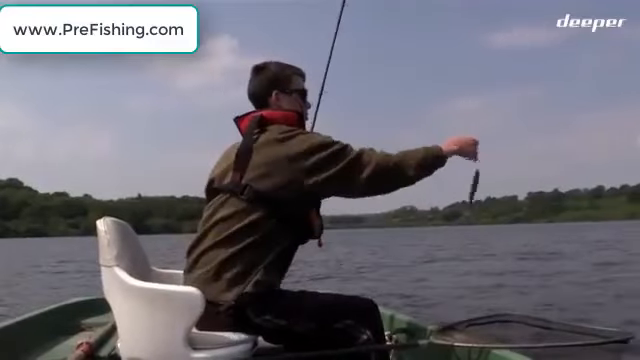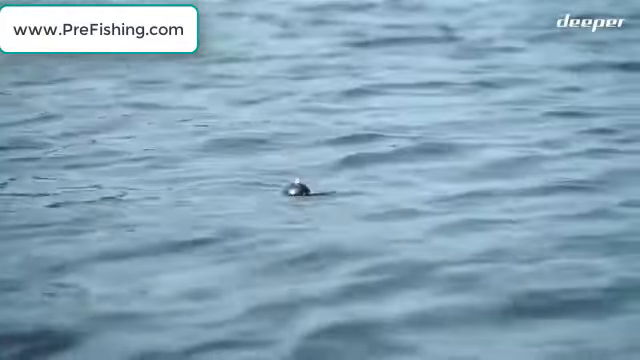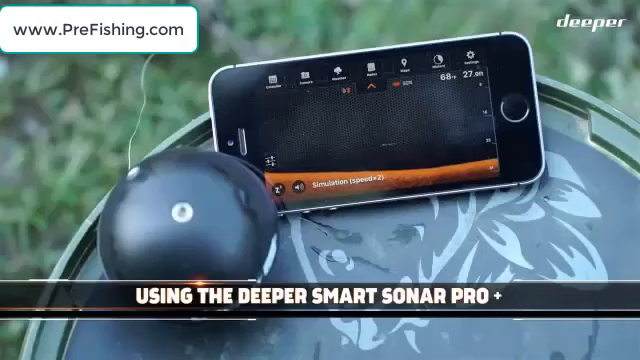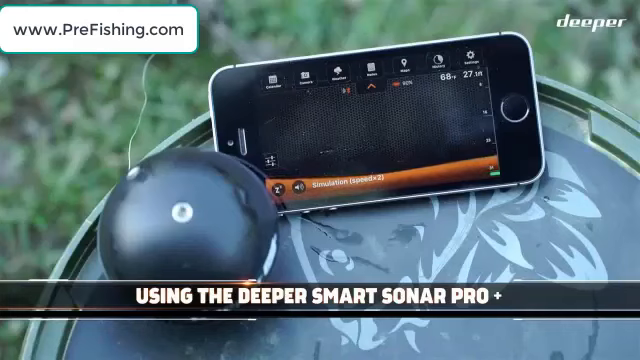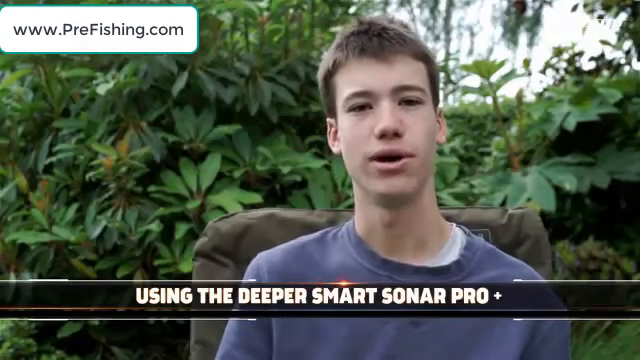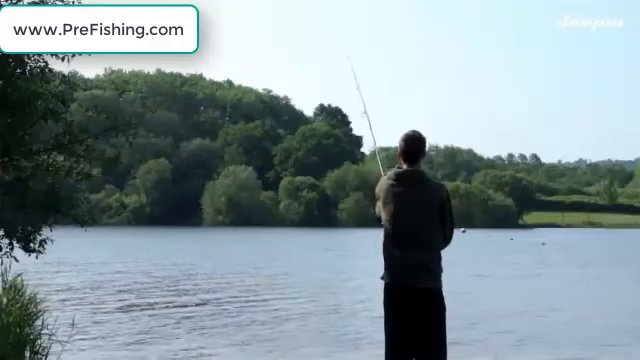In this one I'm going to be talking about the Deeper Fish Finder and how I've used it in the past couple of weeks. This is a wireless sonar that you can connect your phone through the Deeper app. Most of the other fish finders I've seen are ones that you just attach to a boat, but this one's quite unique in the fact that you can actually cast it out. It's of a light enough weight that you can tie it onto most types of rods.